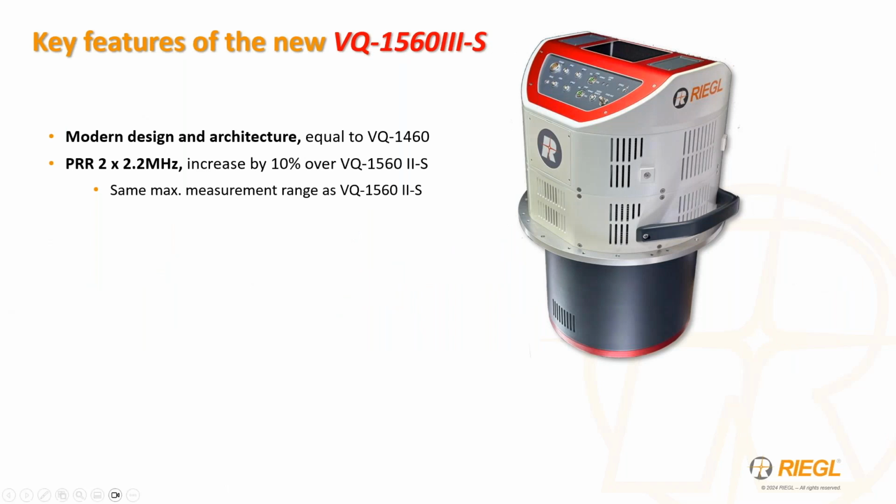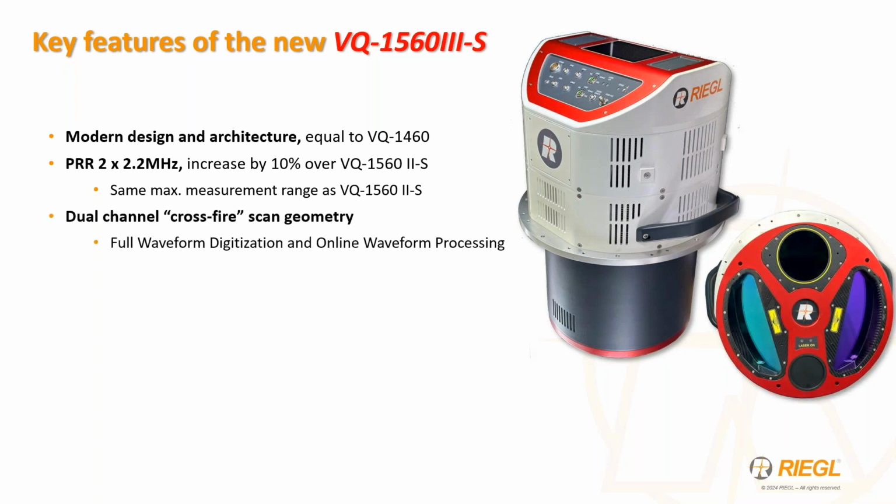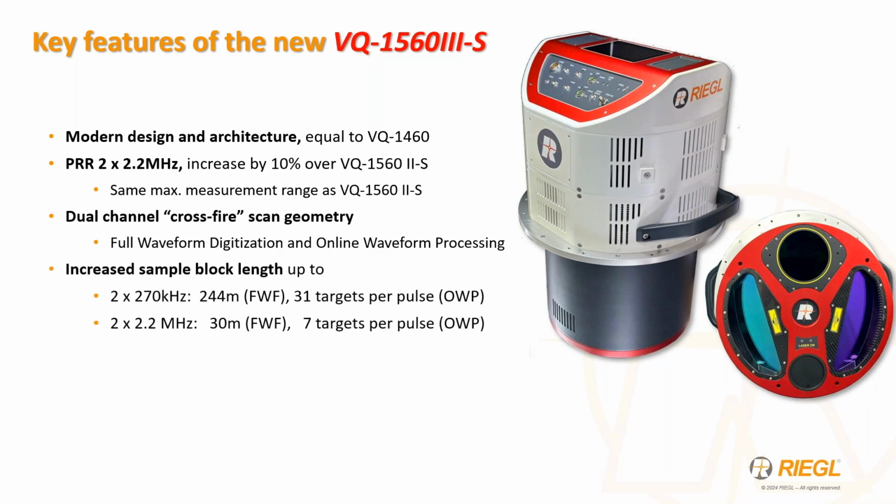Some of the key features associated with this new sensor include a complete redesign of the electronics platform, as I mentioned, enabling a 10% increase in laser emission rates from 4 to 4.4 megahertz, maintenance of the popular crossfire scan geometry, increased sample block lengths, which enable a doubling of the number of returns per pulse for increased vertical density as compared to the earlier Mark II model.